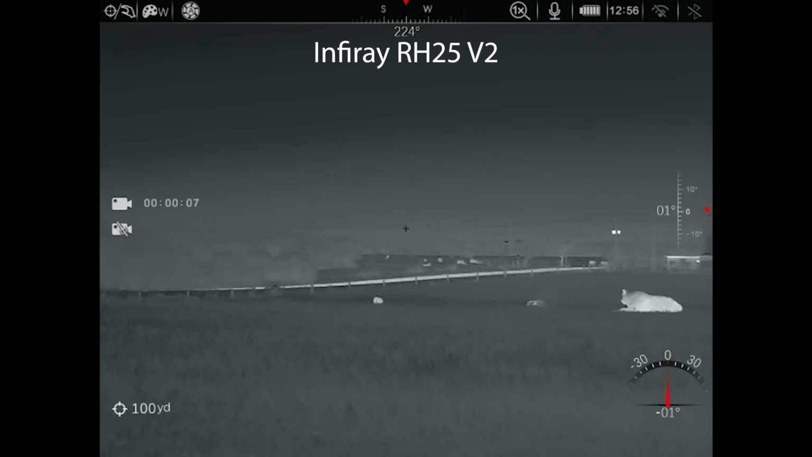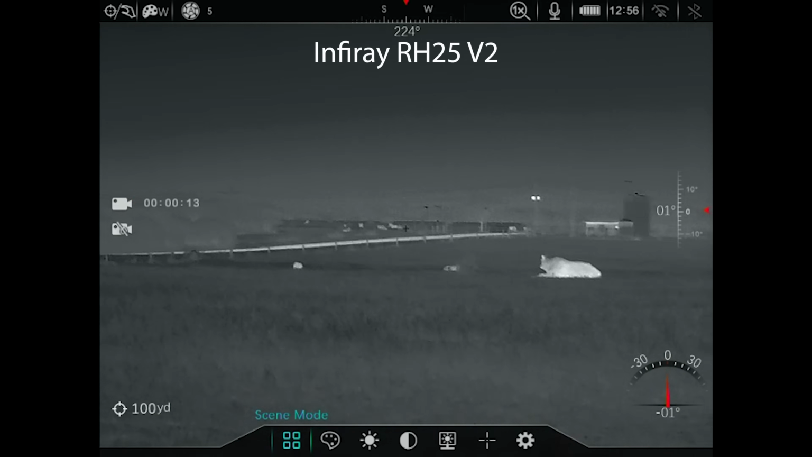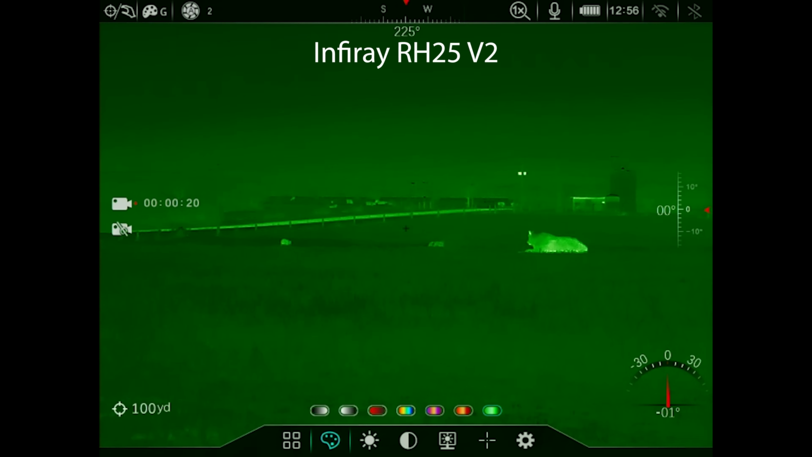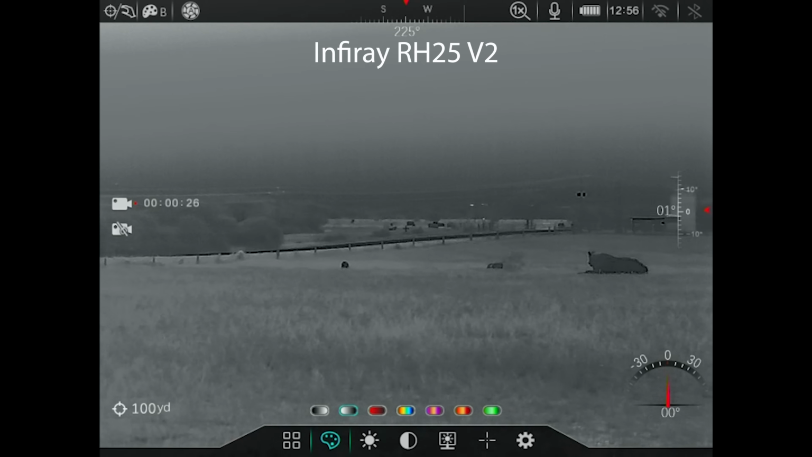Now keep in mind, I'm just kind of showing you what is being exported here on the RH25V2, but as we look at all of these units, you've got to remember that this is also kind of a comparison of the video compression rate. So this is definitely not representative of what the user's eye is seeing. All of these look far better to the user's eye, but this is just a comparison point that I thought